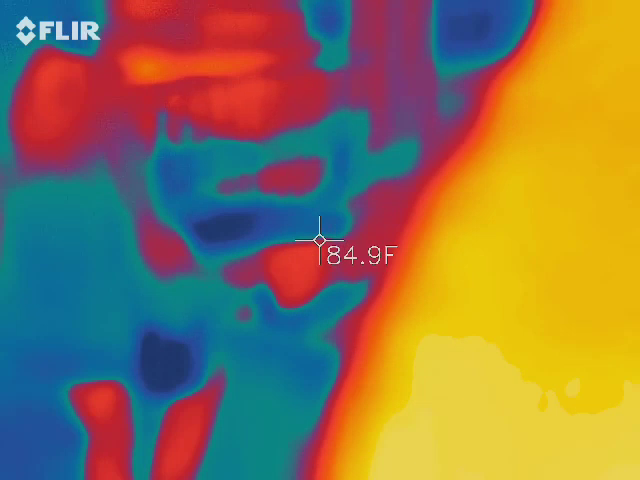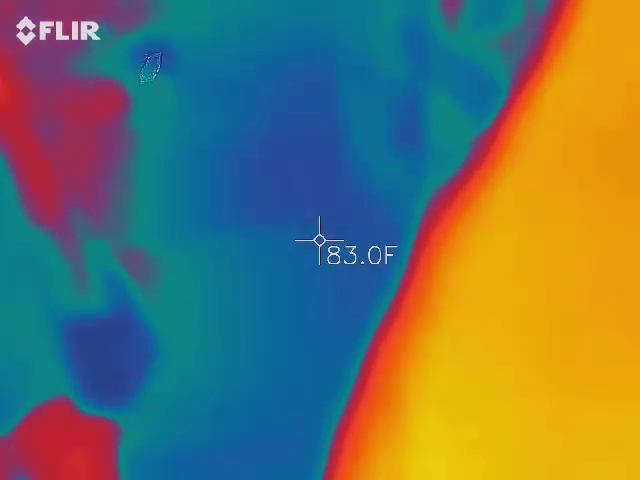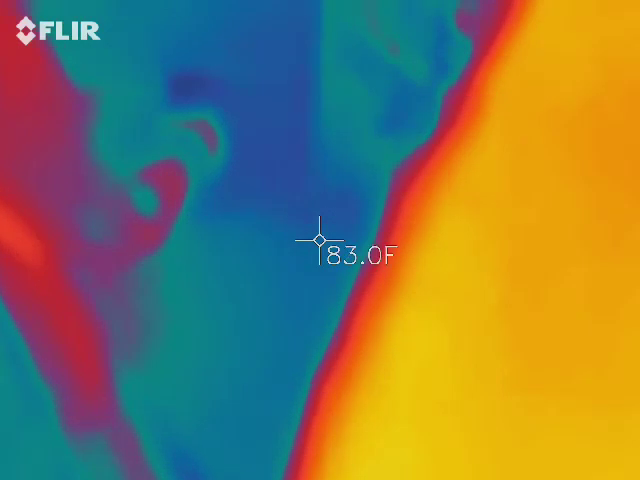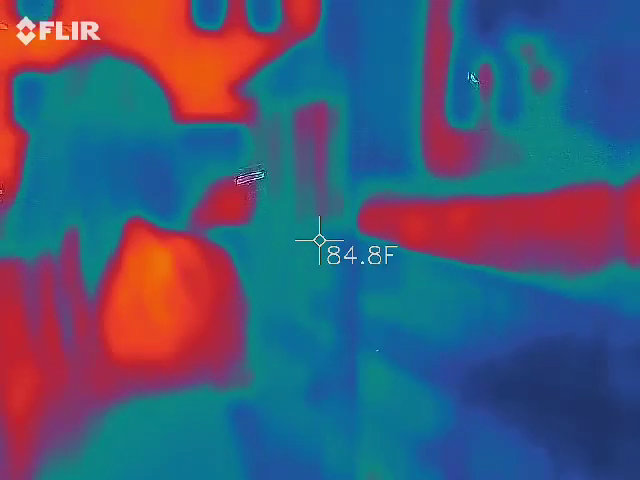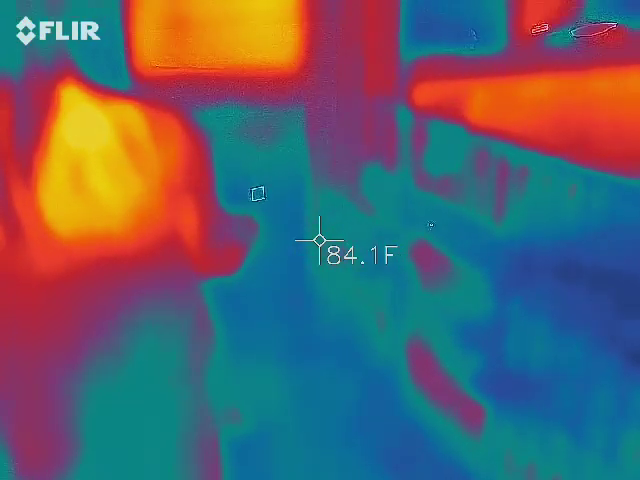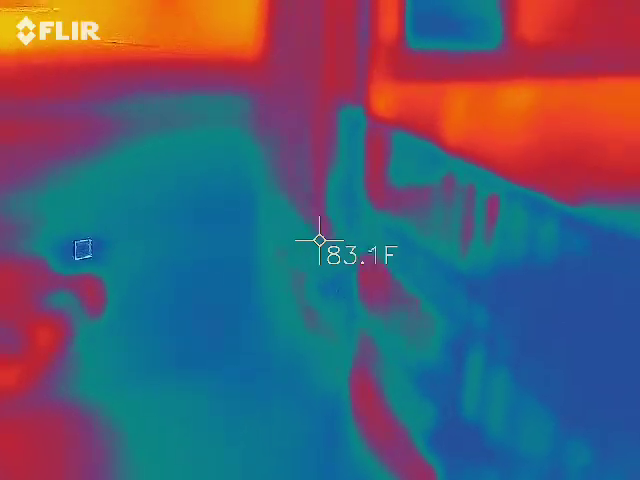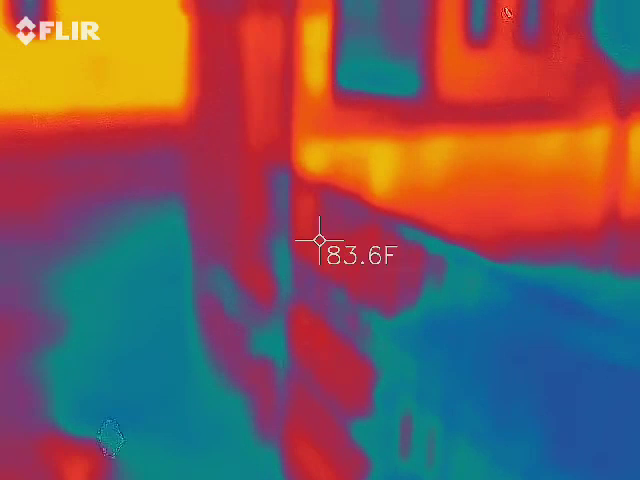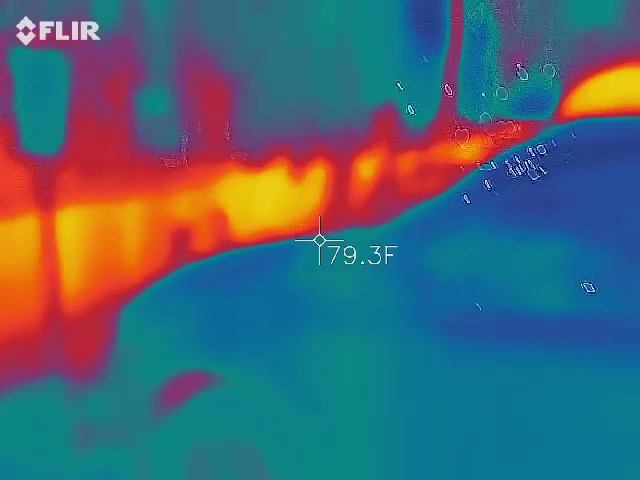Shoot somewhere, and then I'm gonna. What about like the bar? You see where I am now? 77 degrees. It's not significantly cold. No, it's all the same. Yeah, nothing. I'm just trying to sense for cold.